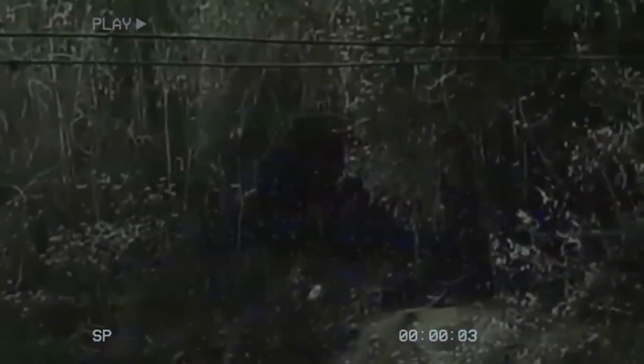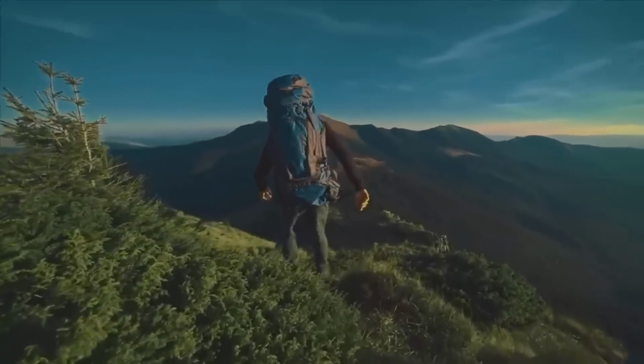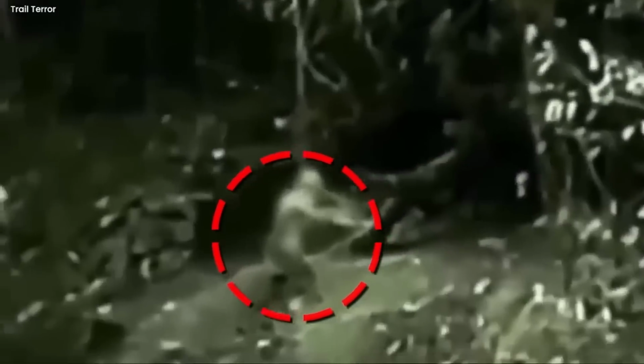The camera captured a really scary scene. A brave hiker recorded a video in an old forest, and it showed something terrifying. Beyond a calm lake in the dark woods, there was a creature that looked ghostly white. It moved strangely, like a zombie, sending chills down your spine. Its steps were like echoes of death itself, giving anyone who saw it a deep sense of fear.